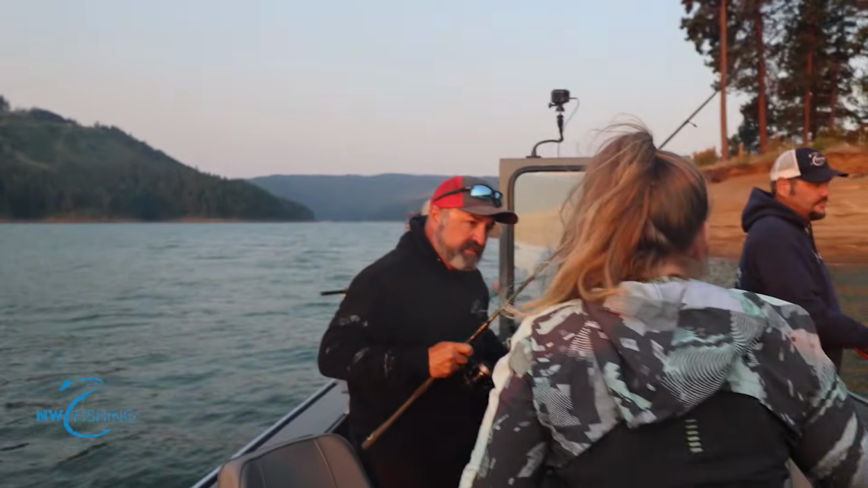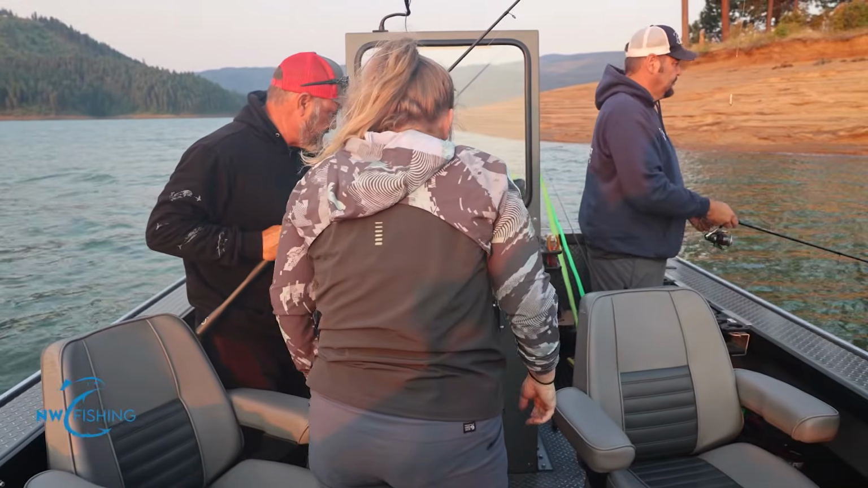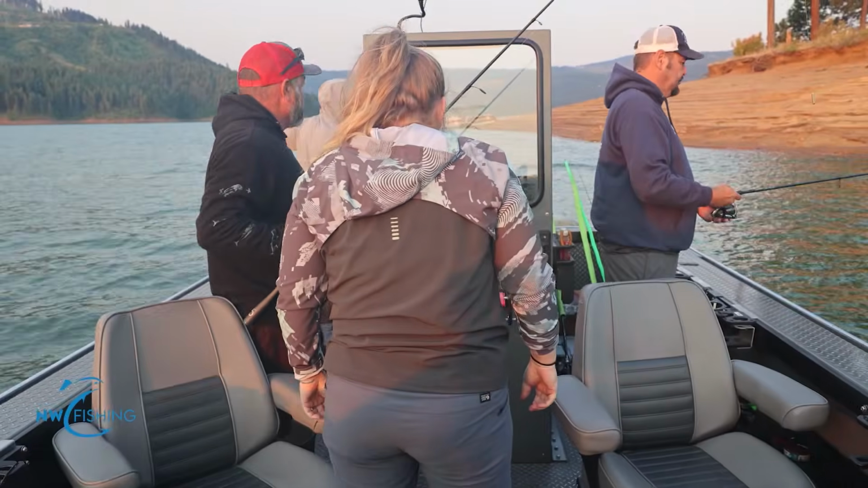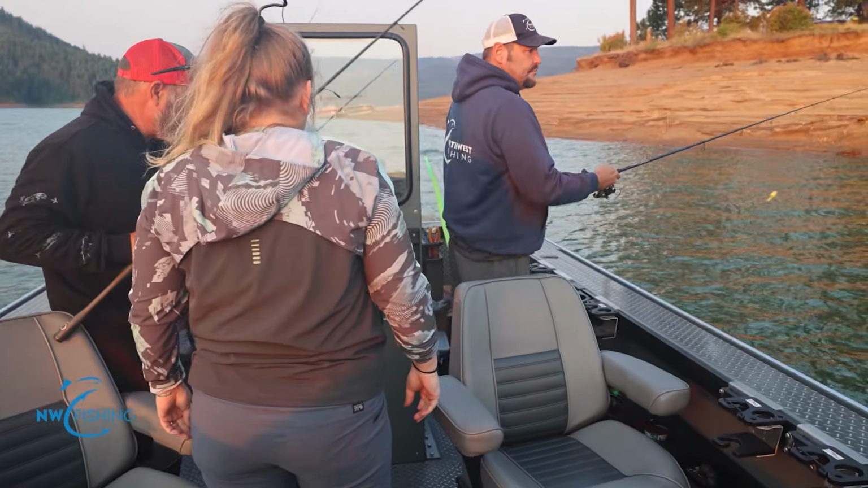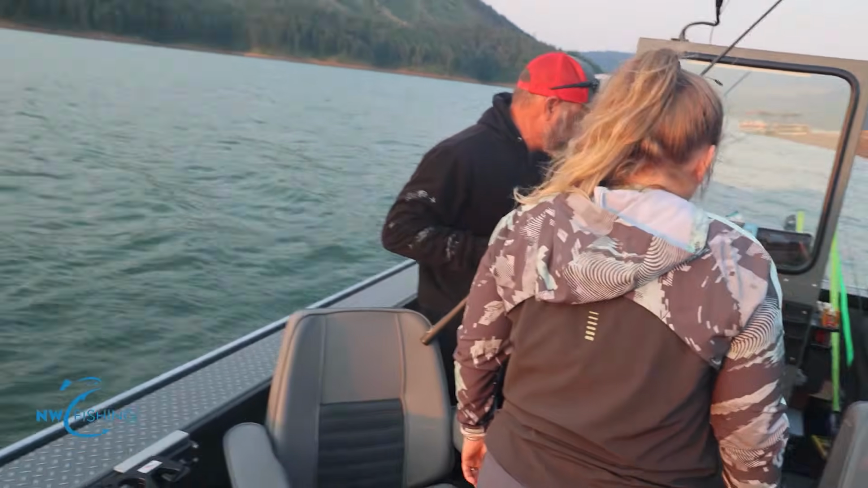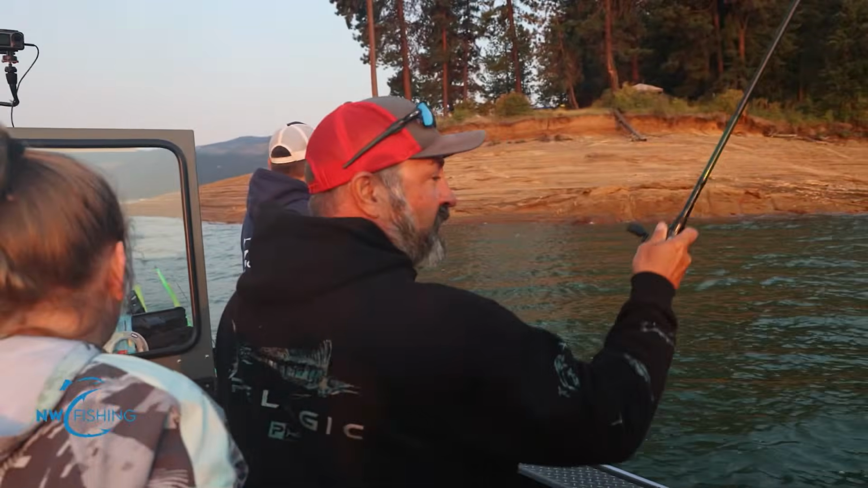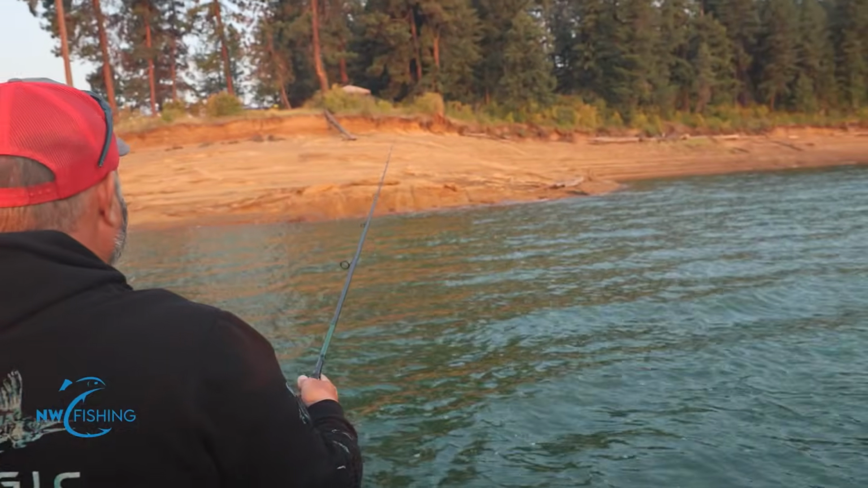See this right here? Yep. This is our live scope. See that? Those are bass right there. Okay. Where are you looking? 10 feet, 15. He's looking right. That one right there's a big bass. That's probably a 5-pounder at least. Okay. And he's right over here. So we're all trying to get him to bite.